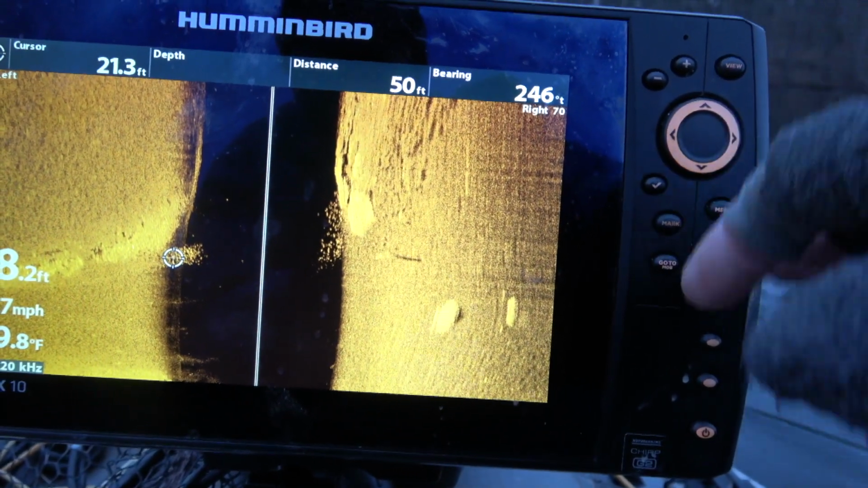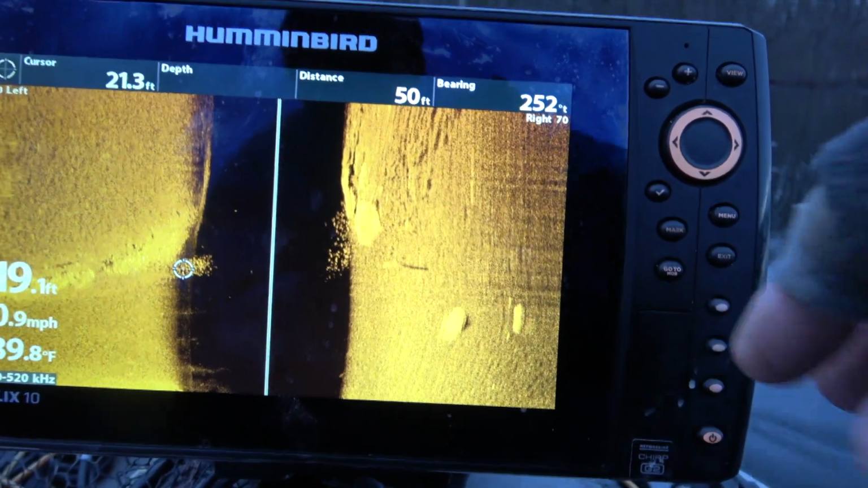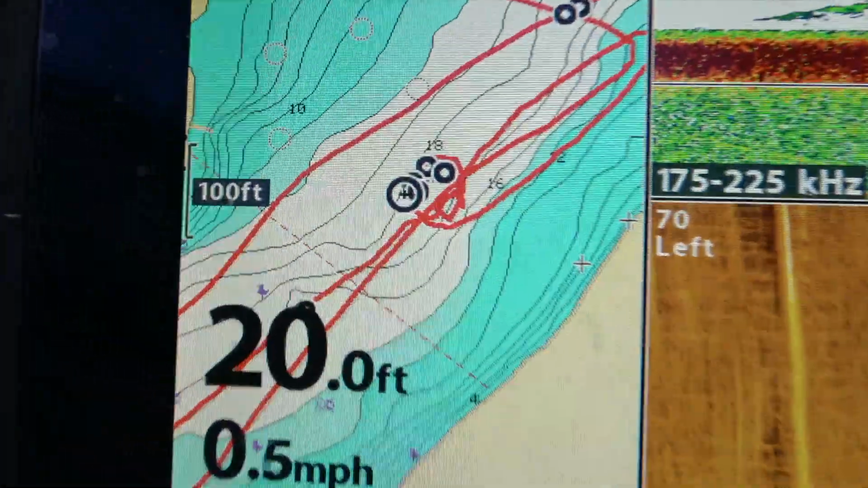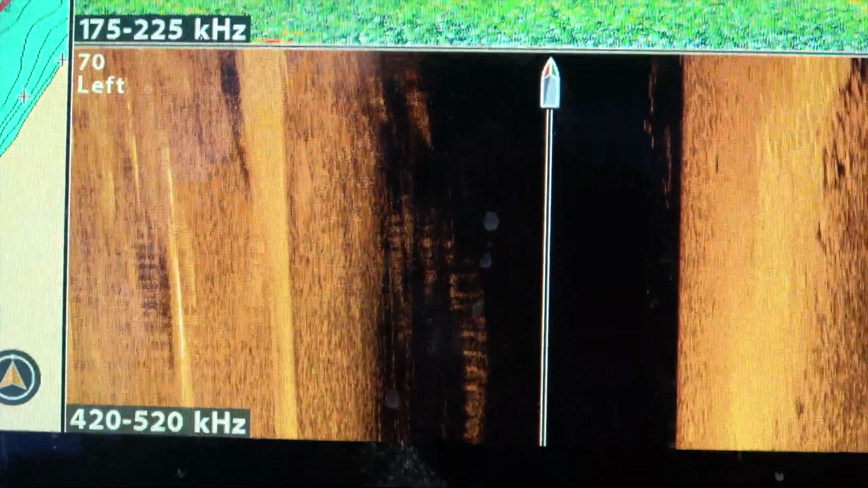Yeah, that's some good stuff. All right, exit out of there. Go find the next one. So I'm in the middle of the marks that I made, and I see that. Those are bass in the midst of all of the baitfish, which aren't registering real good because I'm not moving, but those are bass. That makes me happy.